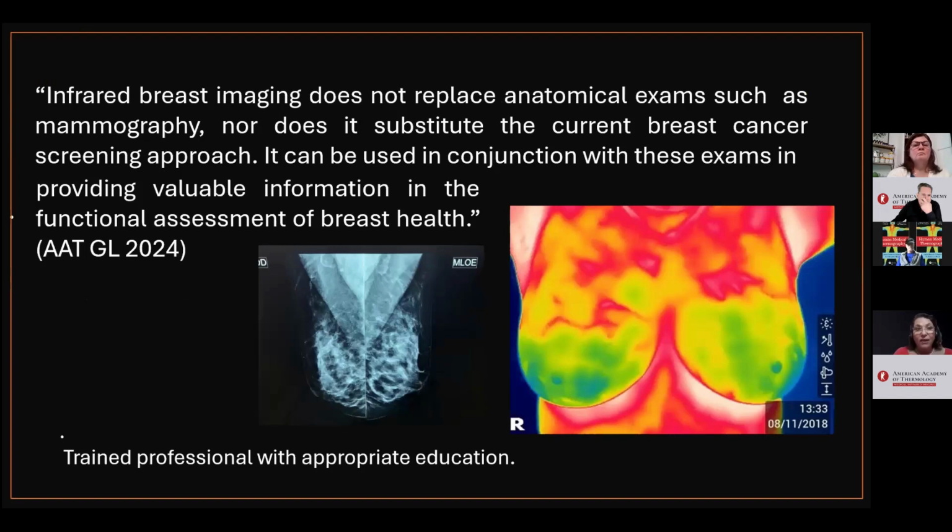But infrared breast vision does not replace anatomical examinations such as mammography, nor does it replace current breast cancer screening. It can be used in conjunction with these tests and can provide valuable information in the functional assessment of breast health.